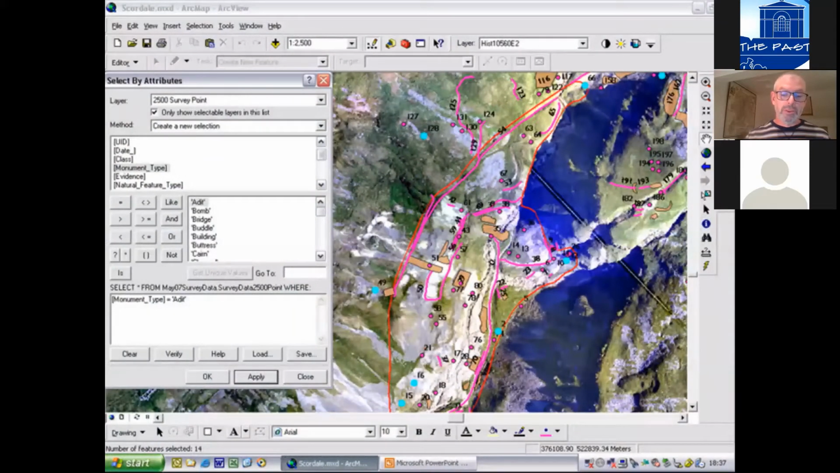So what the MOD ended up with is what's called a GIS, a Geographical Information System. In other words, a sort of dynamic map which shows all the different features in the valley.